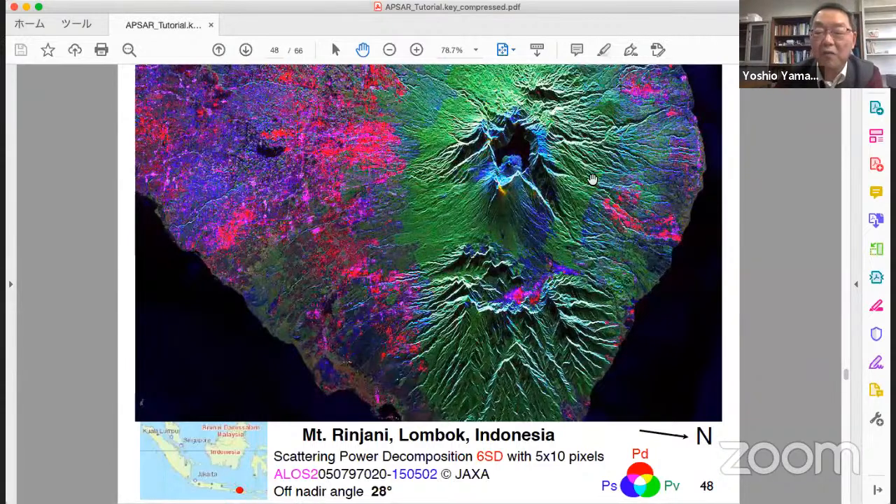Oh, very vivid image. The crater can be seen clearly. And this red color comes from, I guess, tall vegetation, something like tall rice stems, I guess.